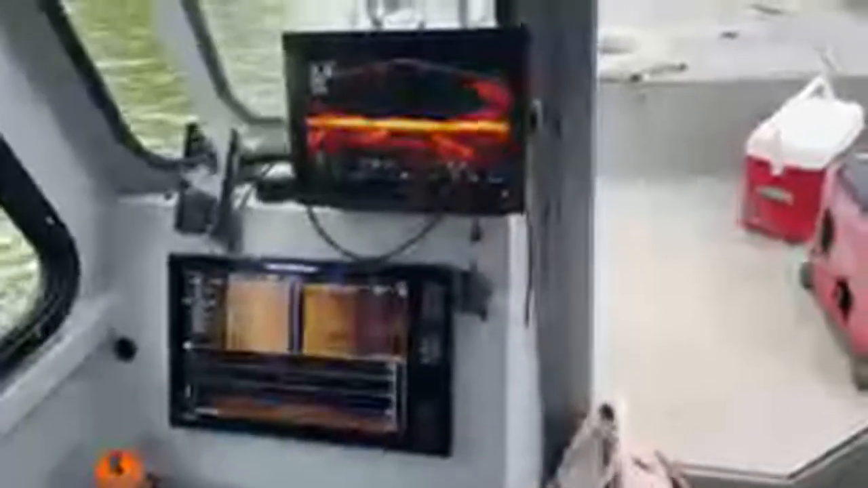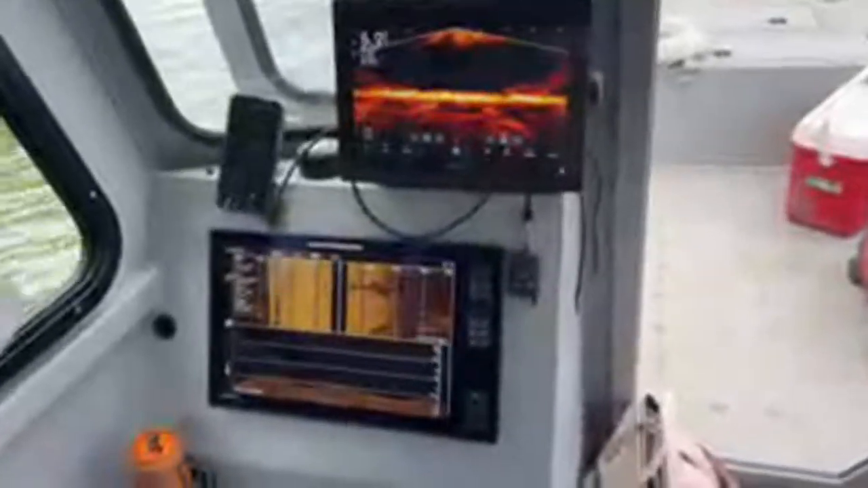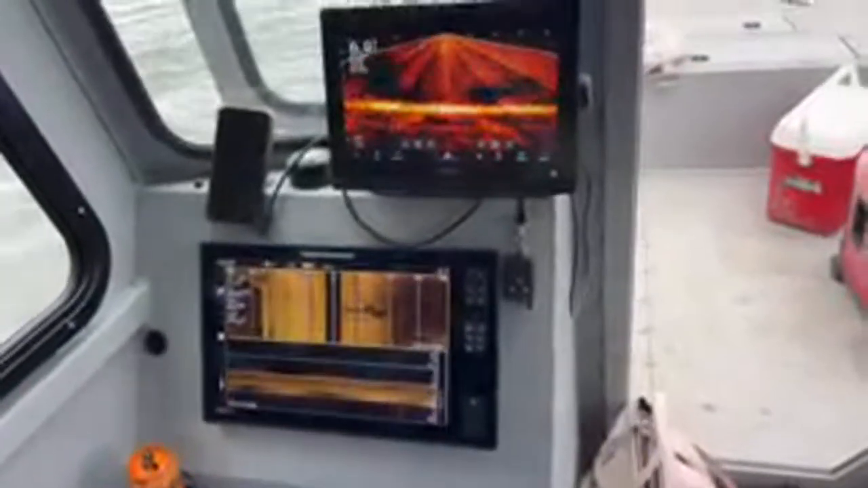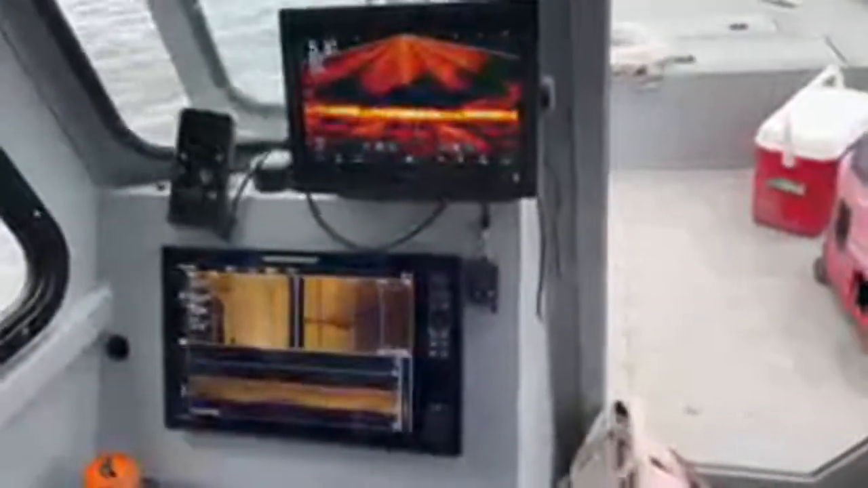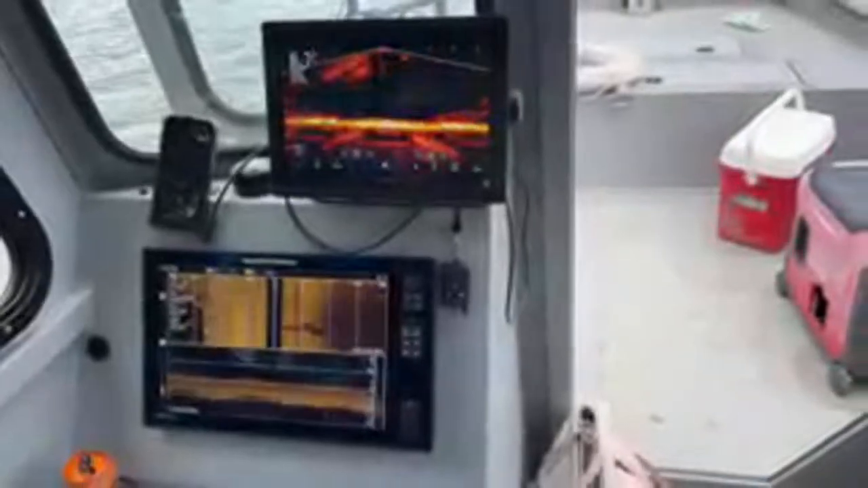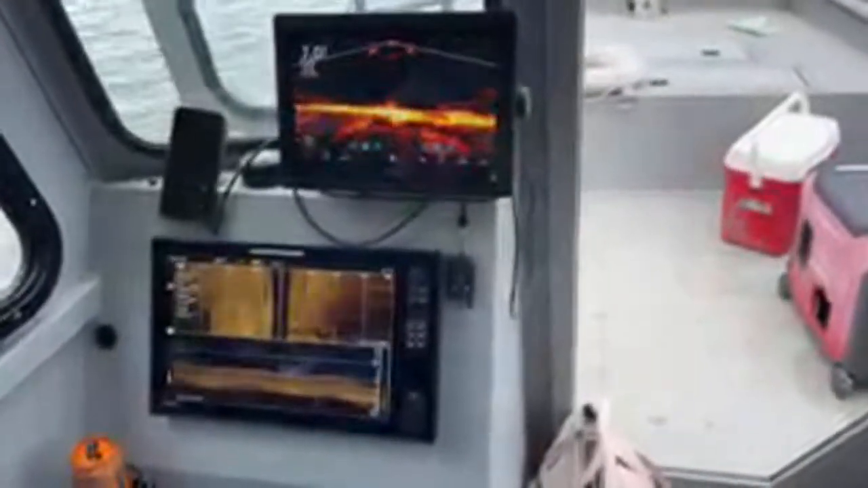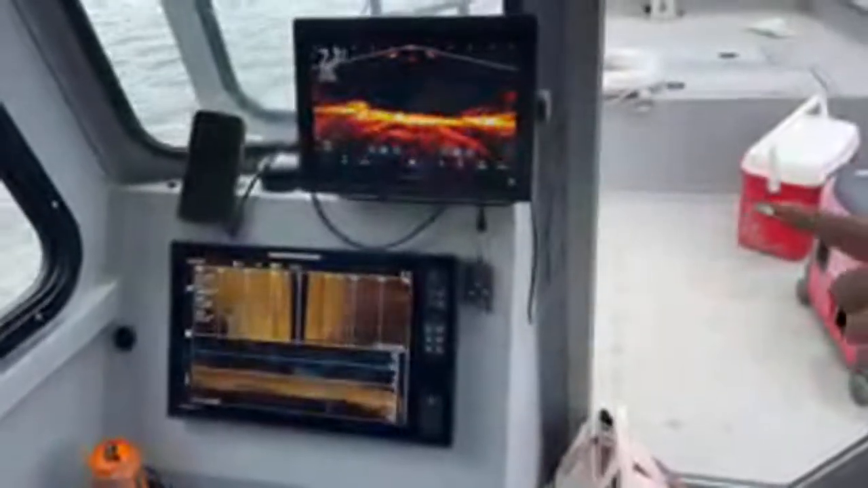All right, we're going to be going right over top of it now. I should be in the right position. We might not see it. Oh, you'll see it. You'll definitely see it because it's raised up. That shadow is huge. There it is right there.